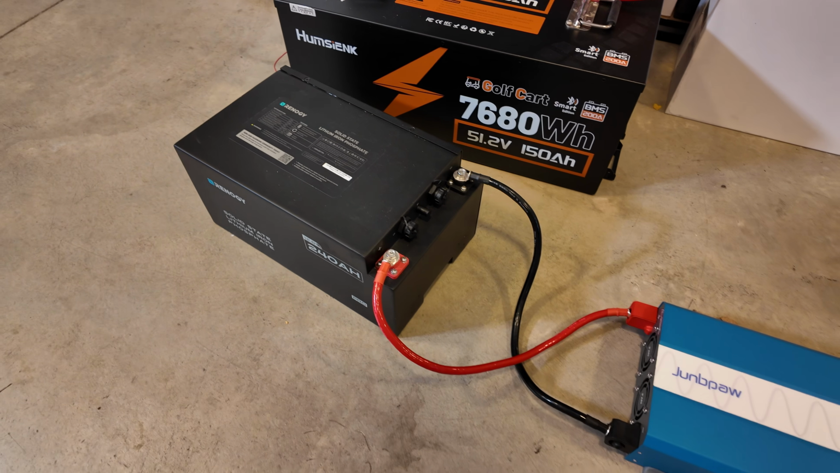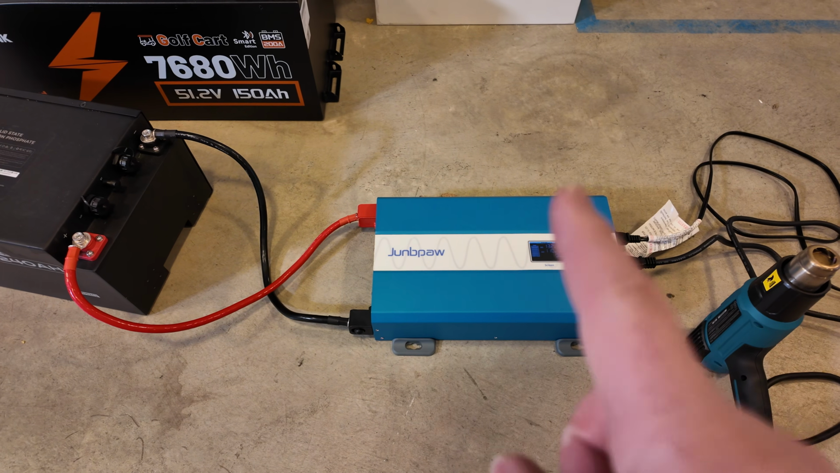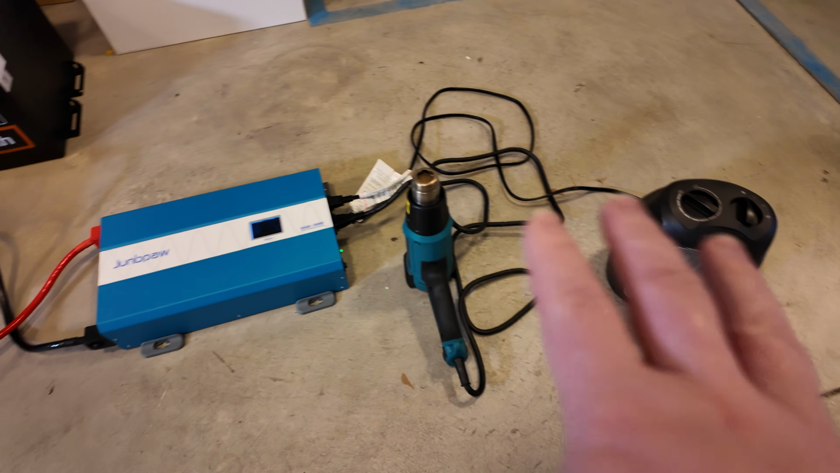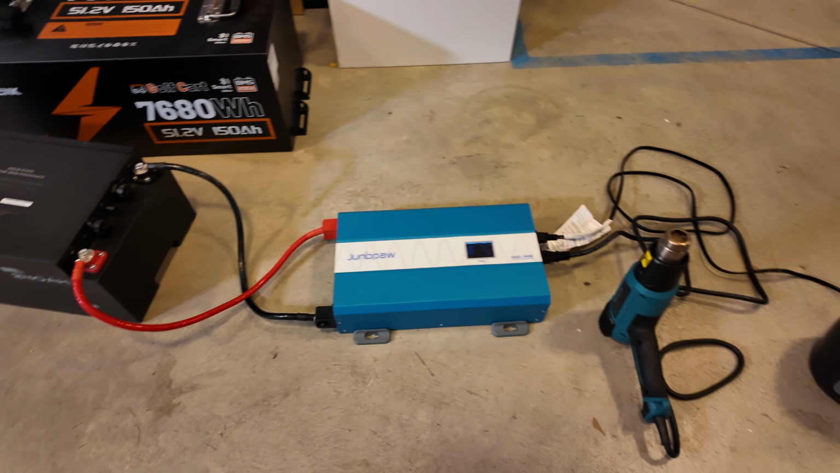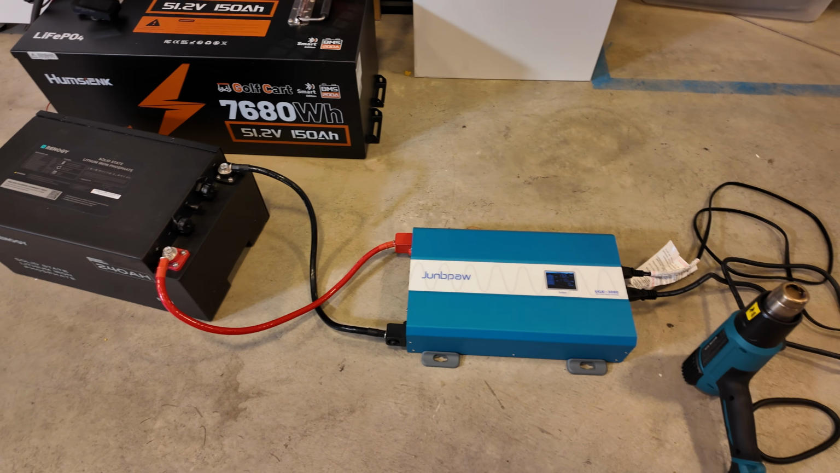This is a 12-volt battery, 3,000 watt, 12-volt inverter. Side note, this thing is insanely quiet and insanely efficient. I love it. I've got two very heavy loads to put on it. These wires are undersized for the load I'm going to put on it, and so we should see some heat build up on those, and we'll catch it with the thermal camera.